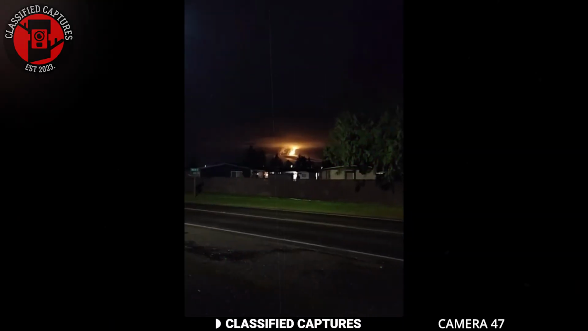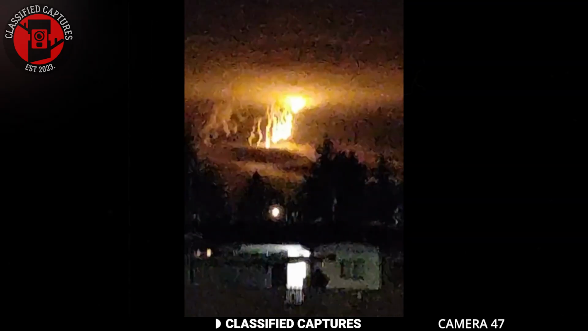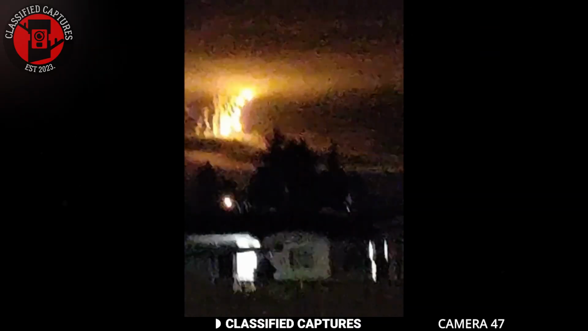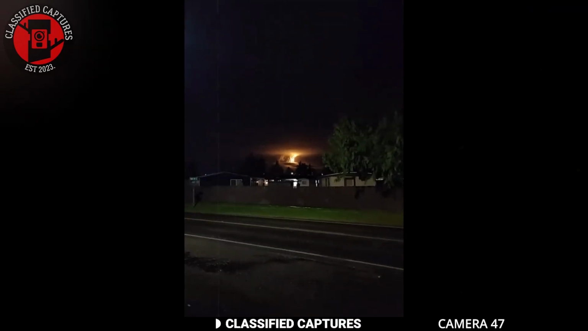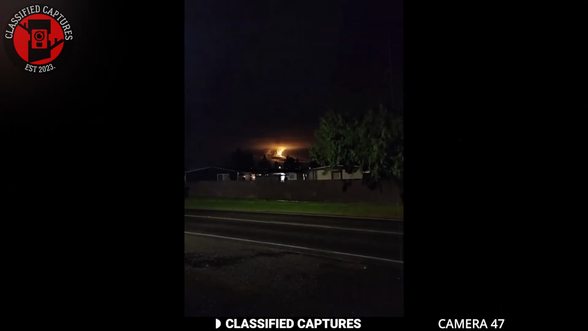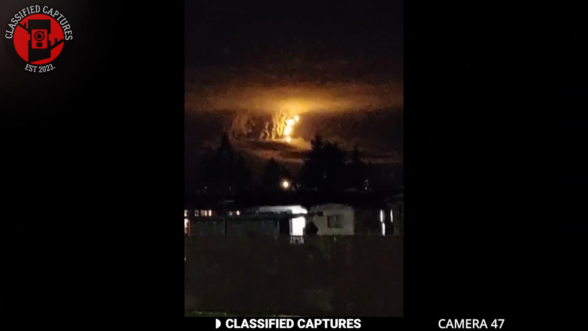Under the tranquil veil of night, another TikToker stumbled upon a sight that was both enchanting and enigmatic. Oh my dude, I wish I had a better camera. A beam of orange light pierced through the darkness, delicately kissing the earth below. But this was no celestial event or distant star. It was the captivating display of artillery illumination rounds. At least, that's what Julius would have us believe.